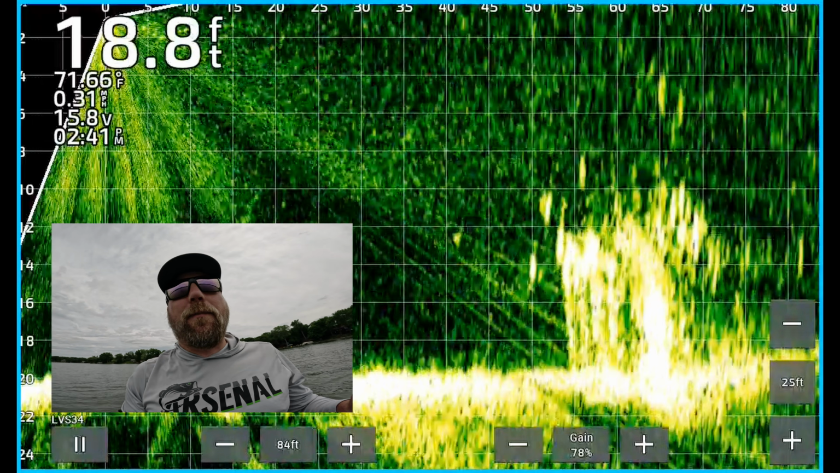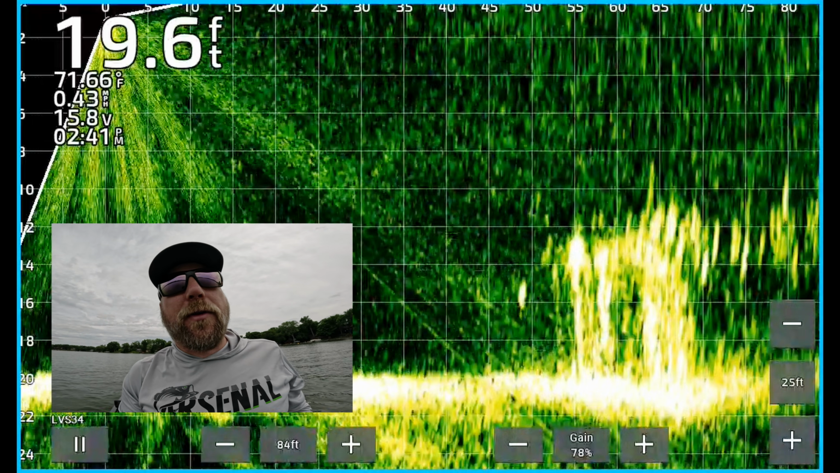And there's the 10 steps you want to do and the basic functions you want to know how to adjust when you set up your Garmin unit.